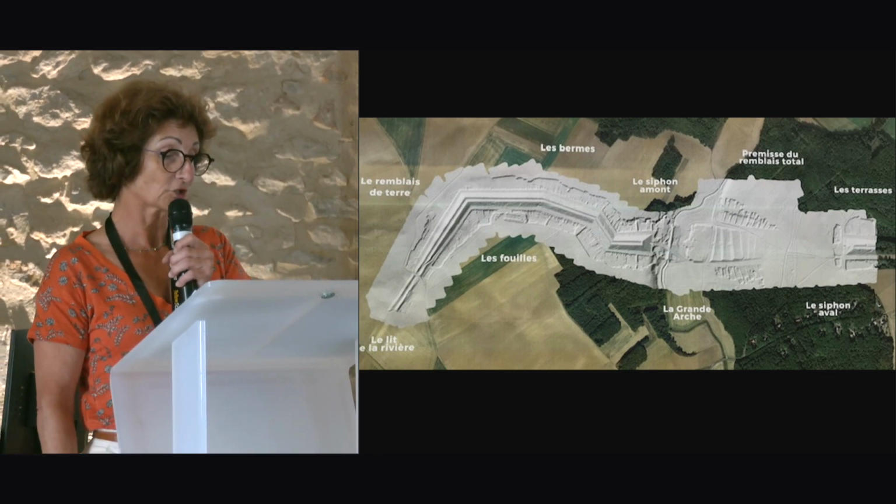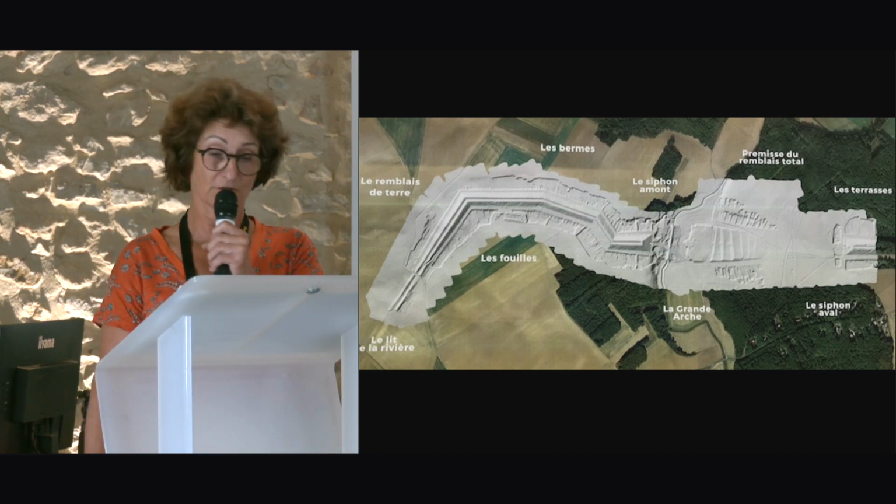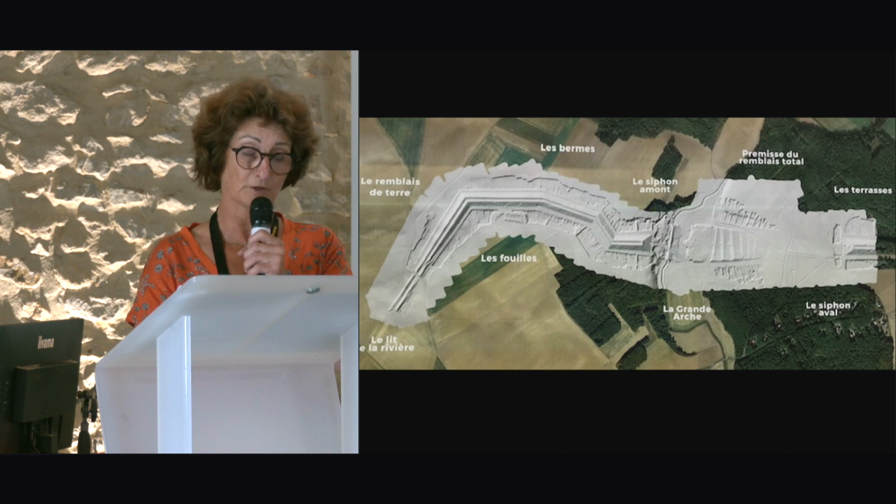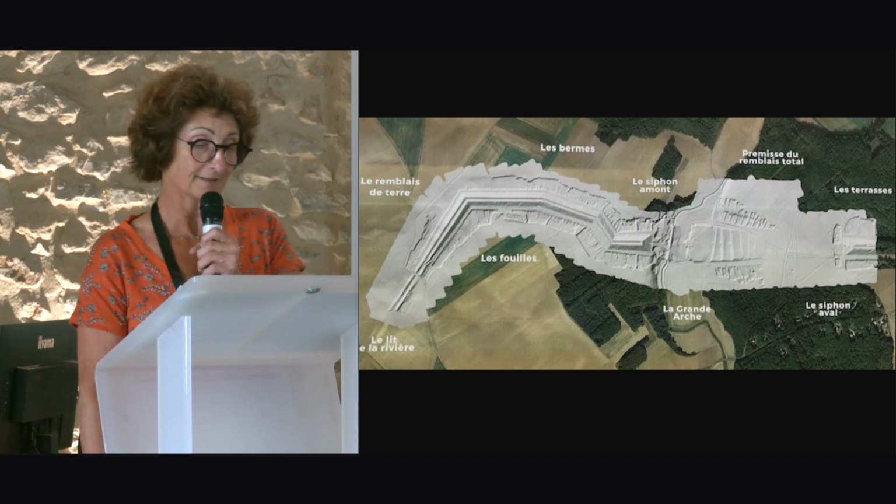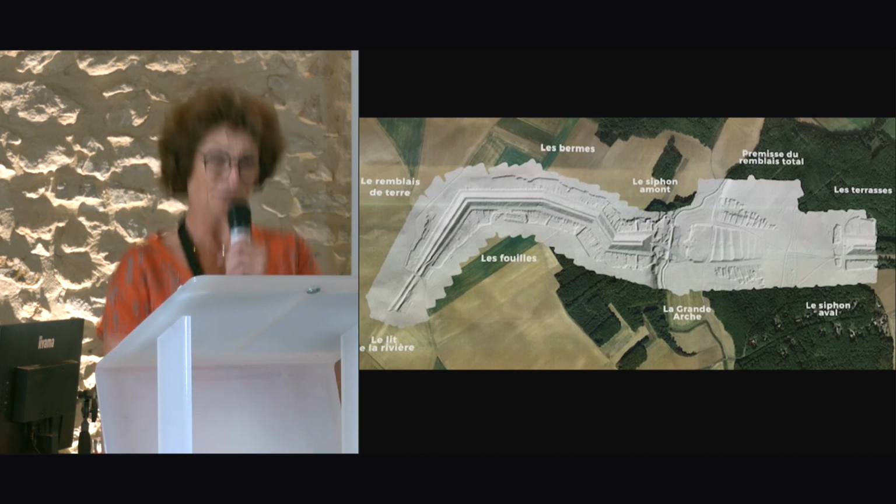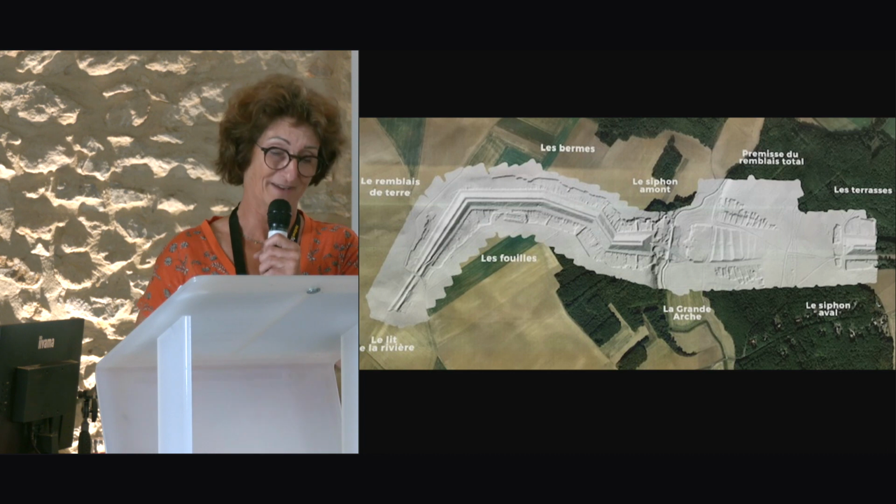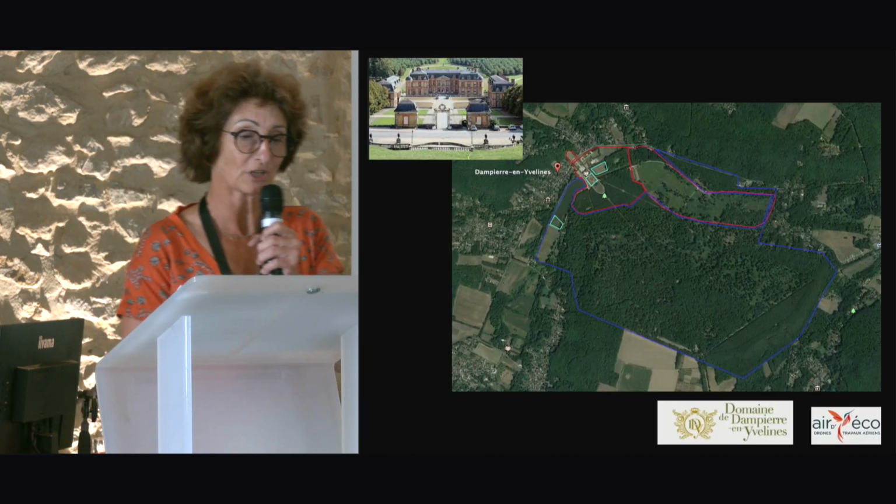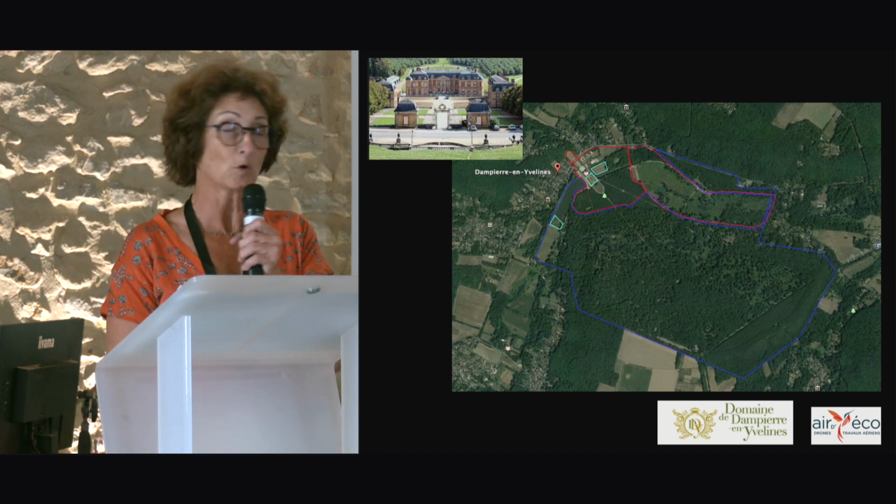Calculation of volumes and slope have already corrected the writing of engineers of this time. Here too, a touristic development project in the form of a pedestrian and educational trail over 6 kilometers is underway.